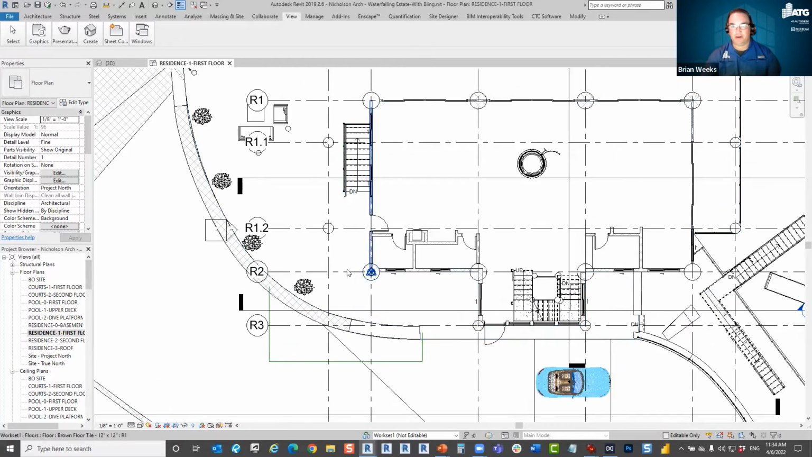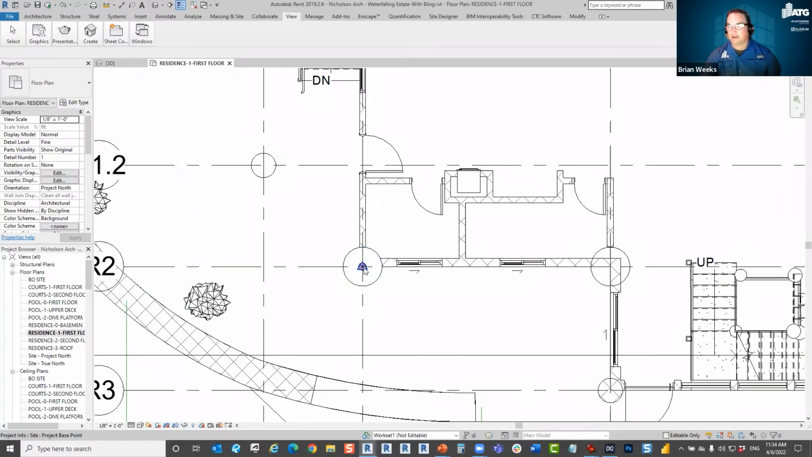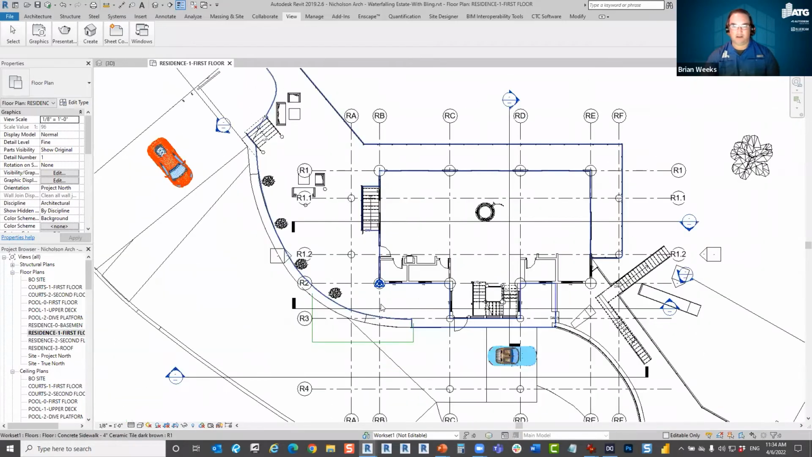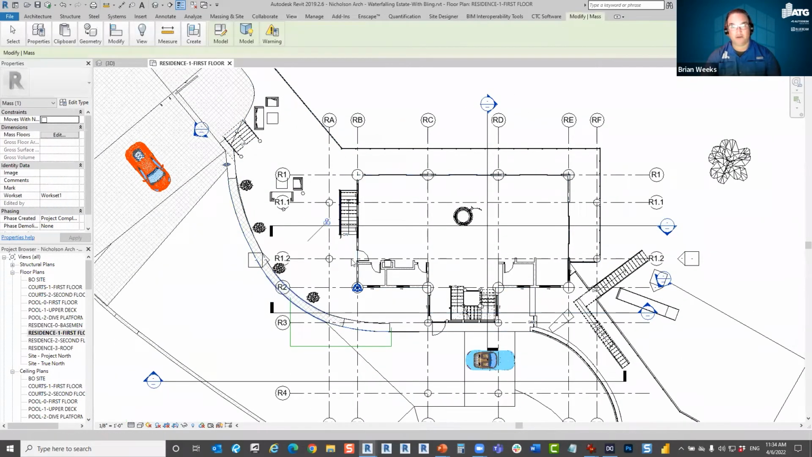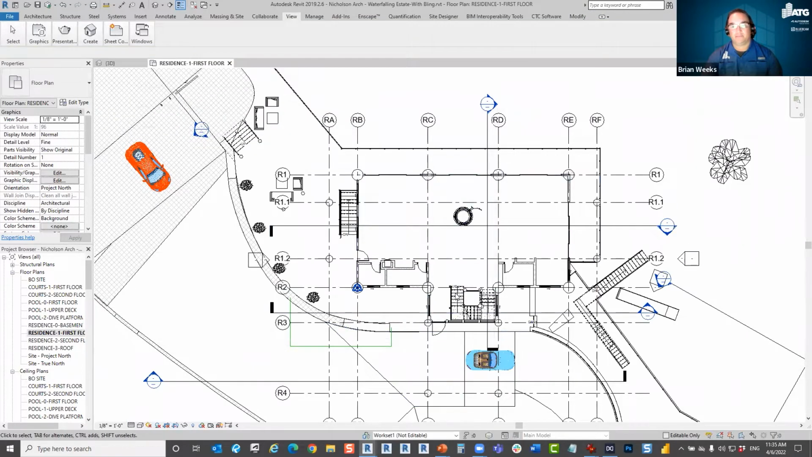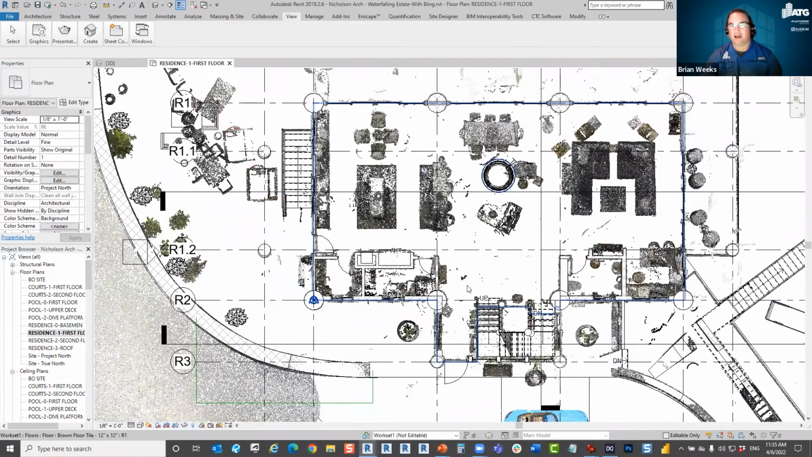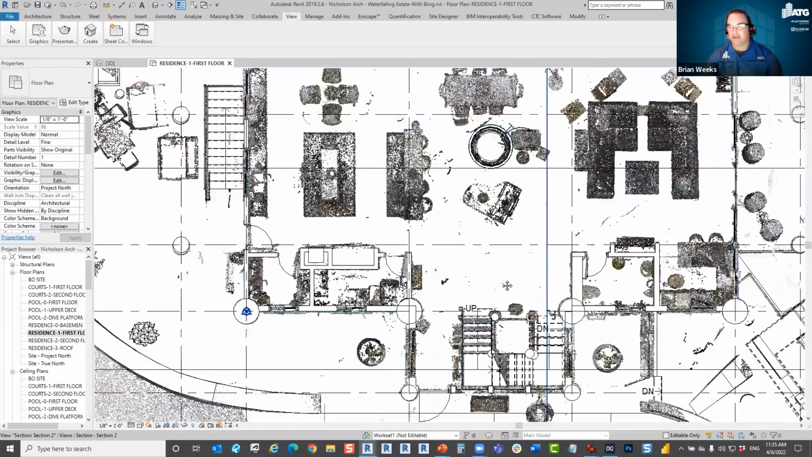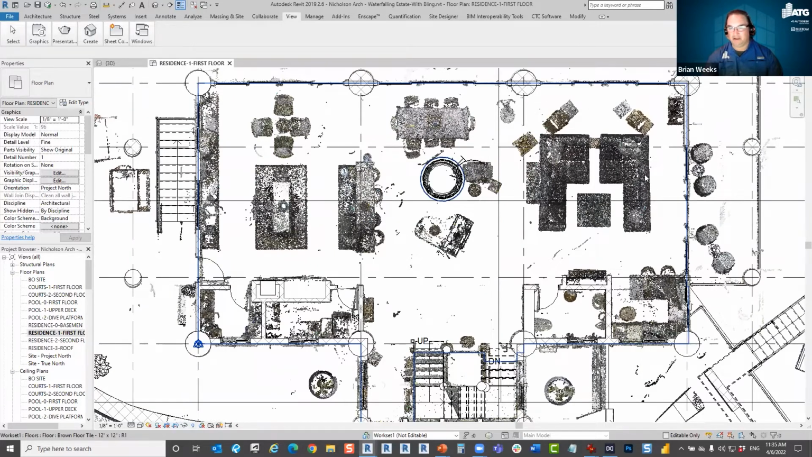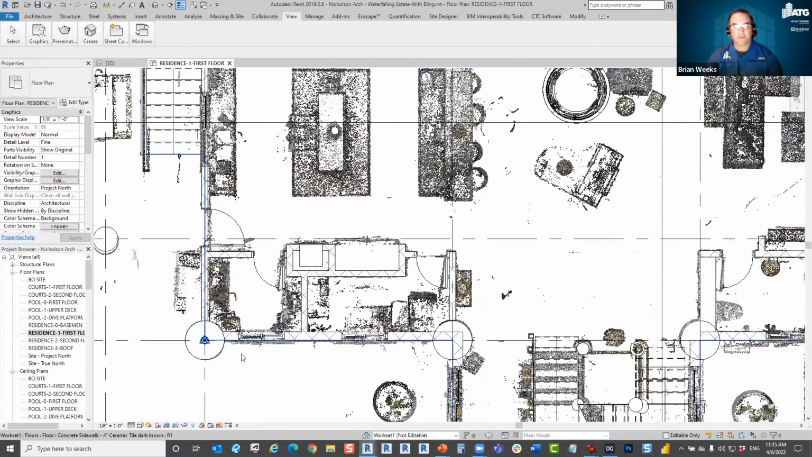In this case, I set it at our first floor and center of this column. If I turn on this point cloud, you can see it. I kind of have to zoom in and out because it's a live region of the point cloud. You can see the furniture that's been scanned, but you can also see my column.